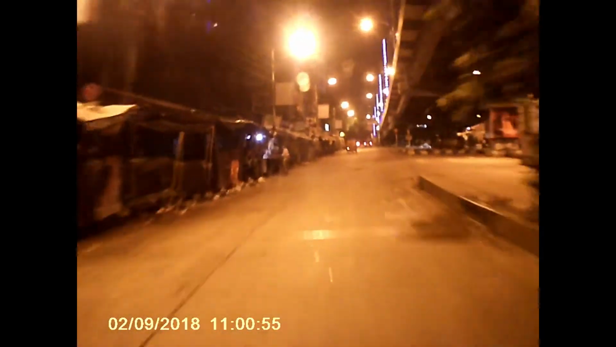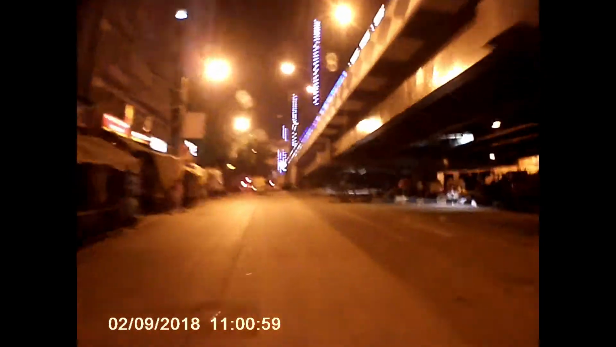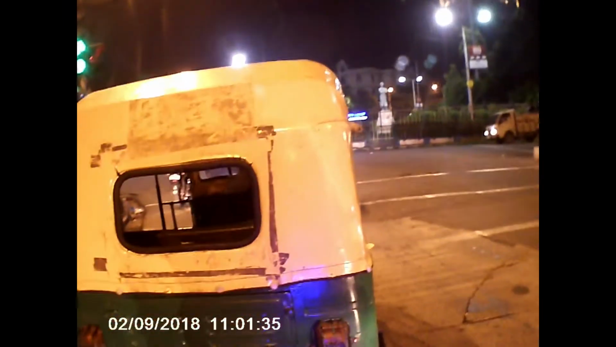They have been posted for this job, and they have been allocated for the night duty for safety, and as you can see, there's no police. All it's left is his bike. Oh, more signal. Okay, we're good to go now.